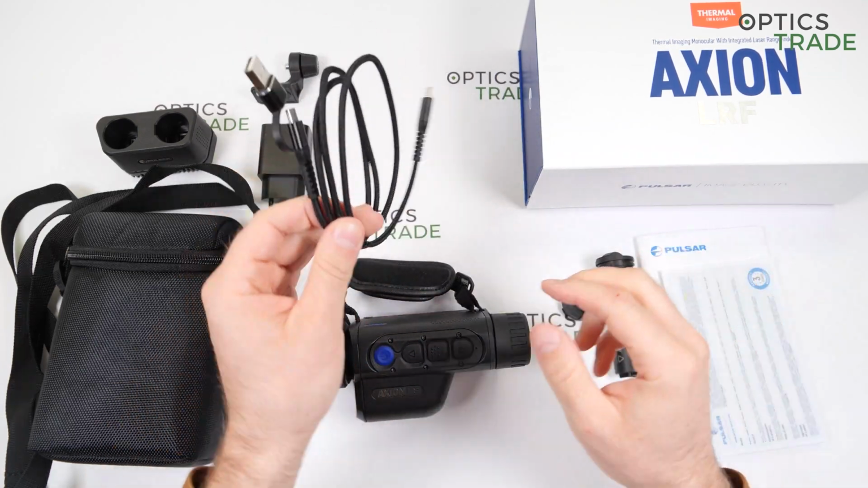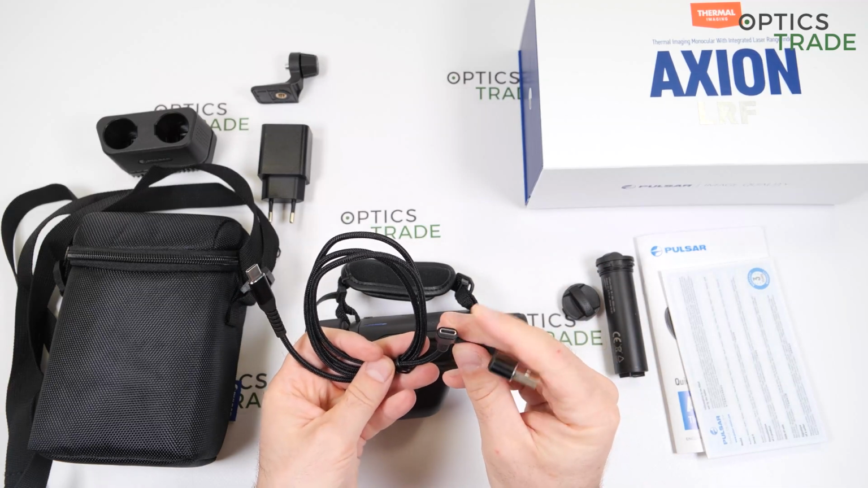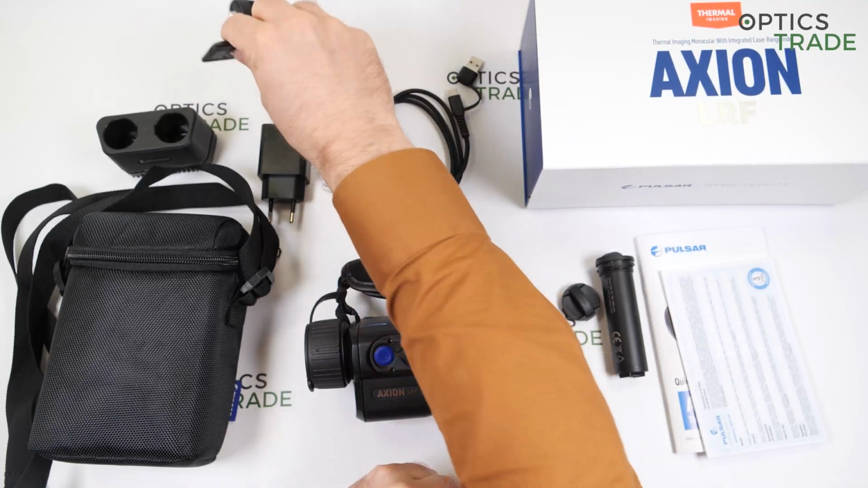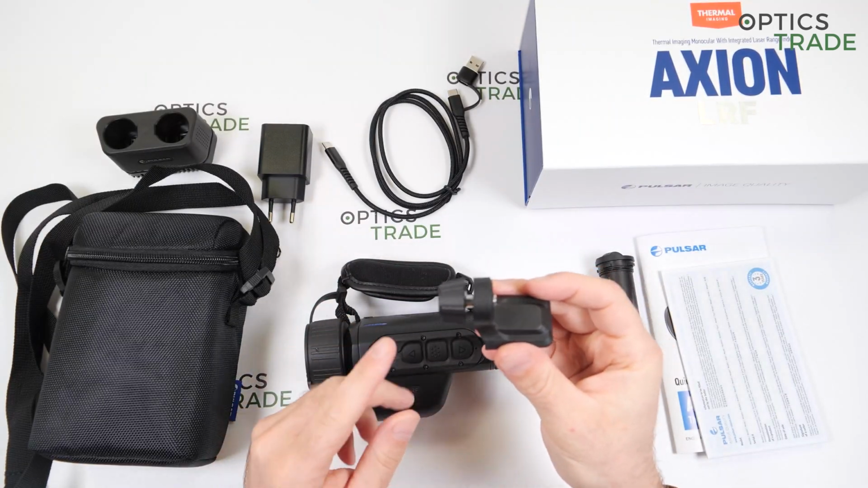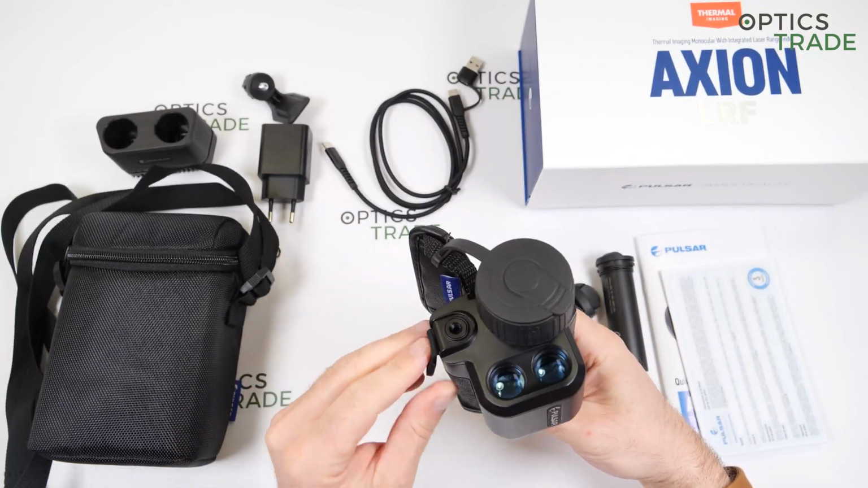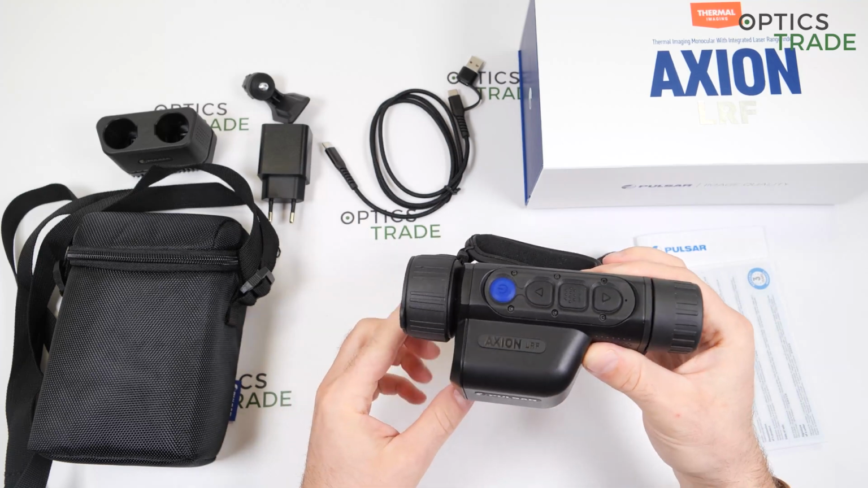You get a new type of cable which has a Type-C connector and a normal USB connector for charging the batteries. A tripod adapter, because the thread for the tripod mounting on the new device is here. So you will need this accessory with the device.